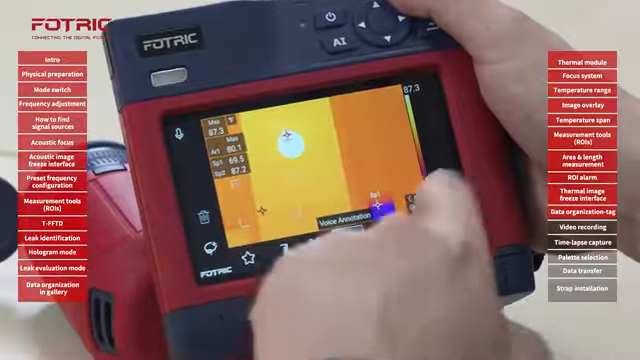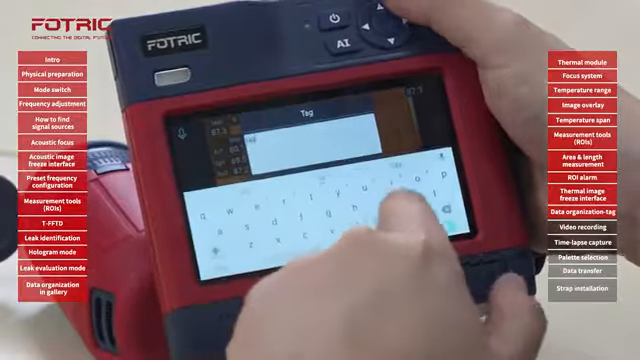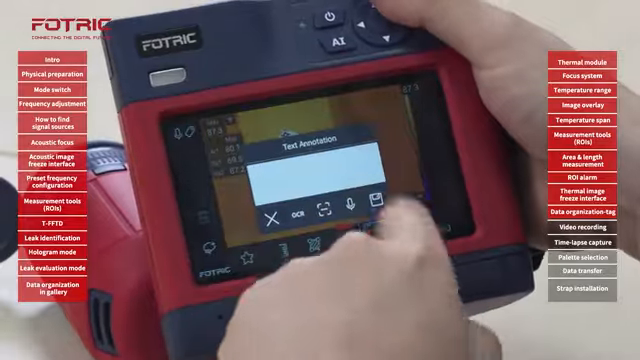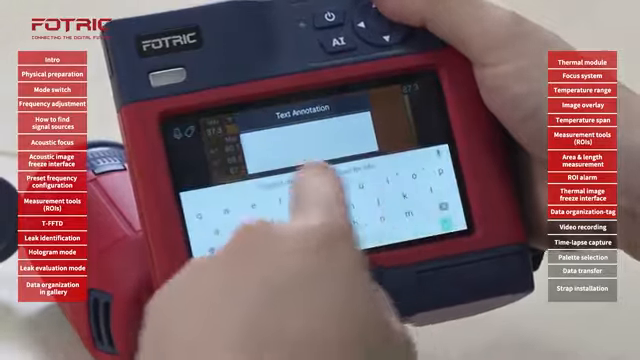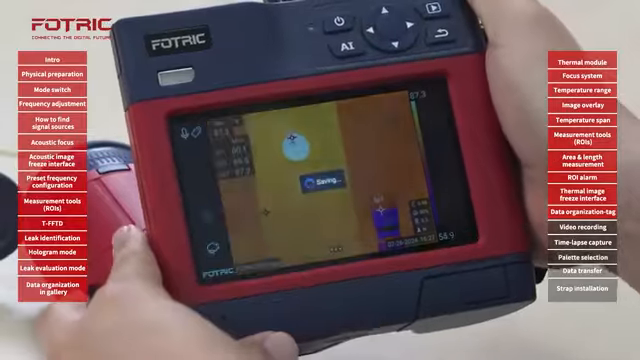Remember, if you want to add a tag, you can do it over here. You can also add text annotations that can be input in different ways as well. Now I'm ready, and I will save the picture.